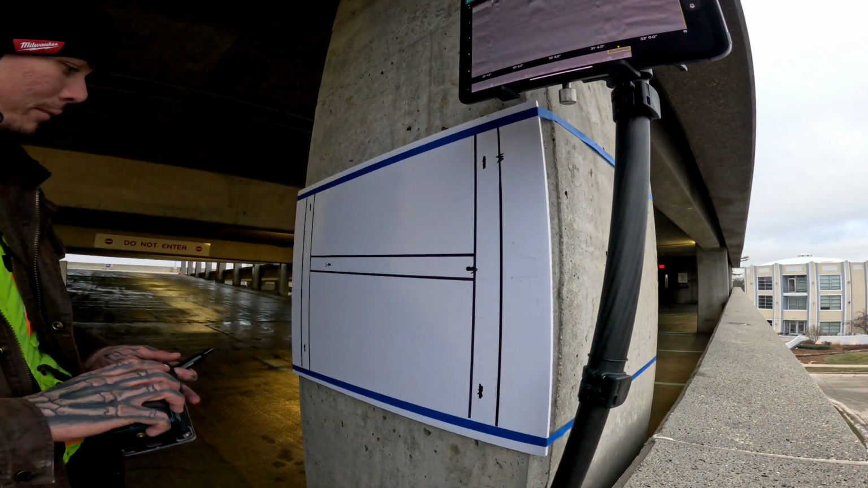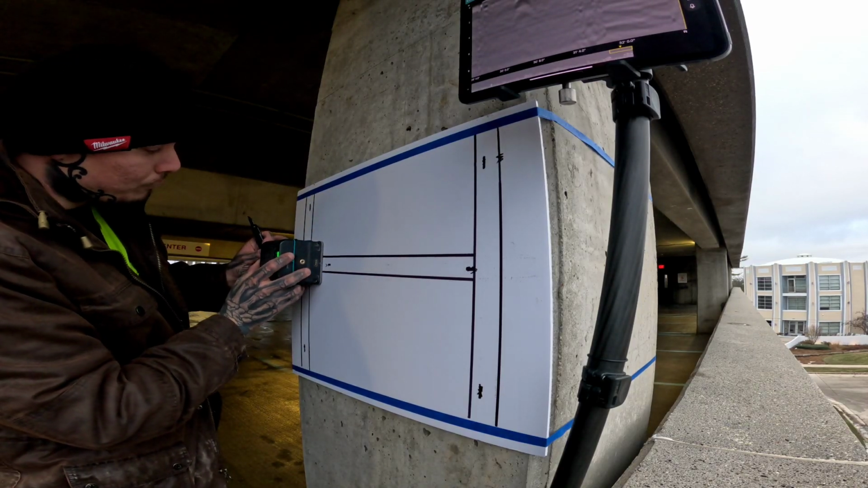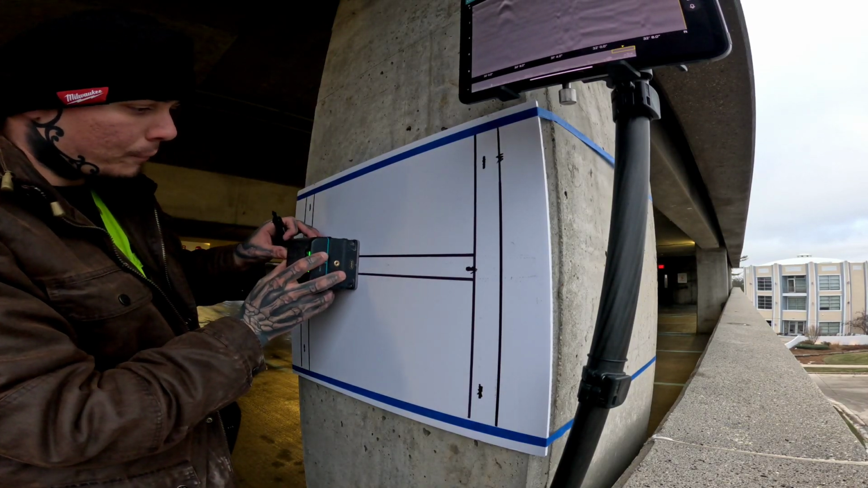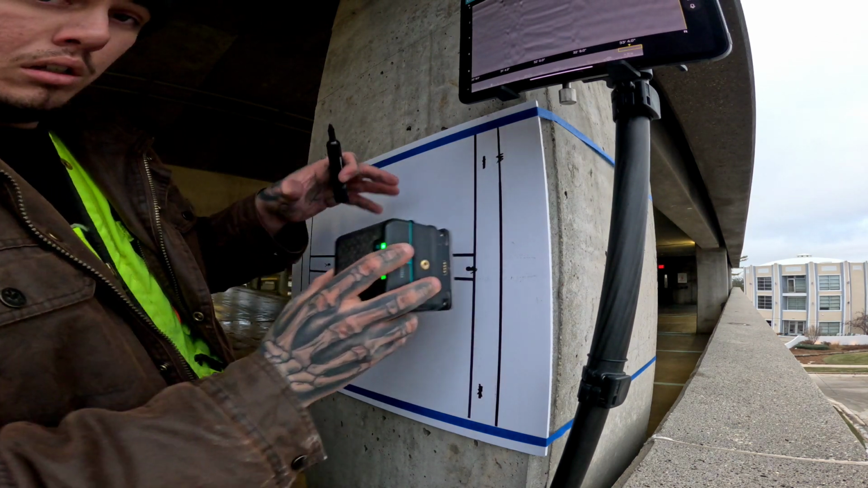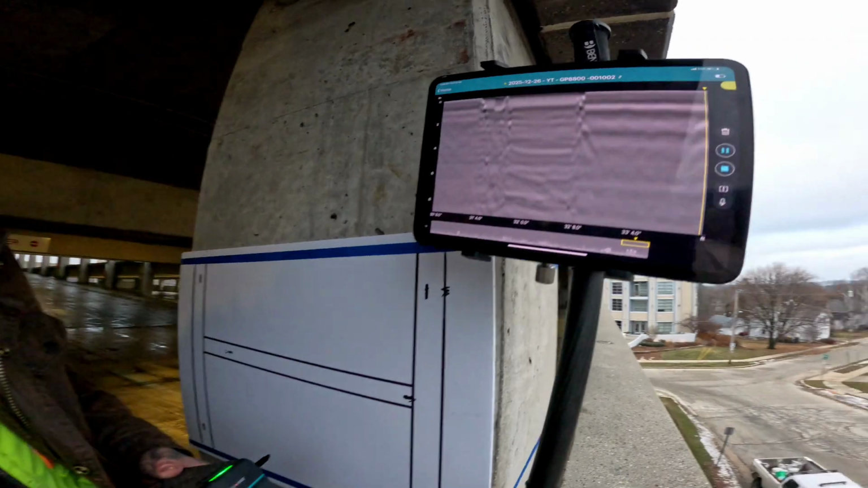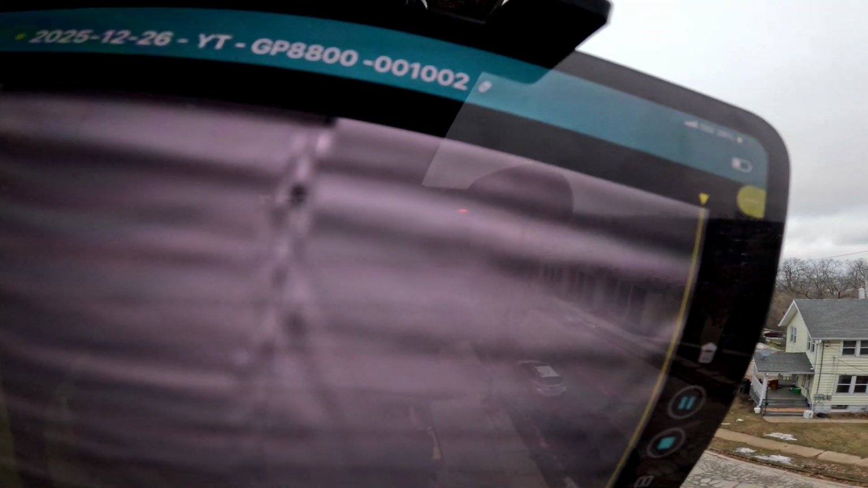Called running over the rebar. Center with the bar, running with it. It's a little bit weird because you're gonna see a line. This white line right here is your rebar.